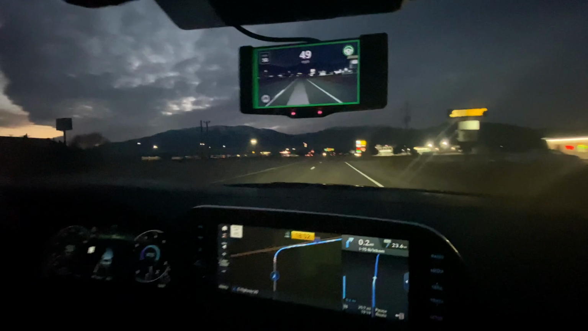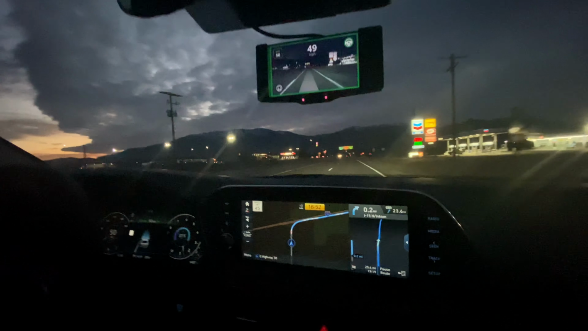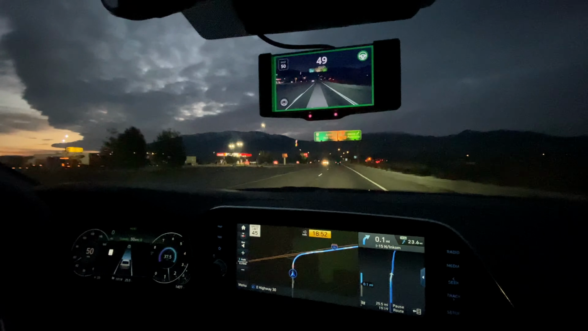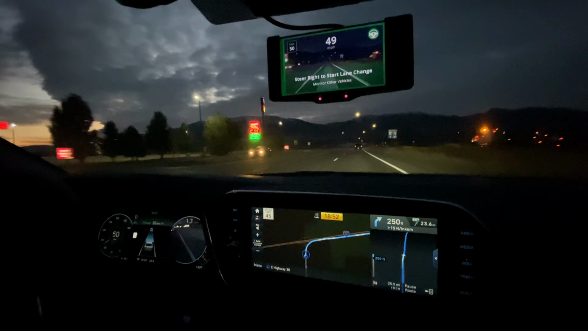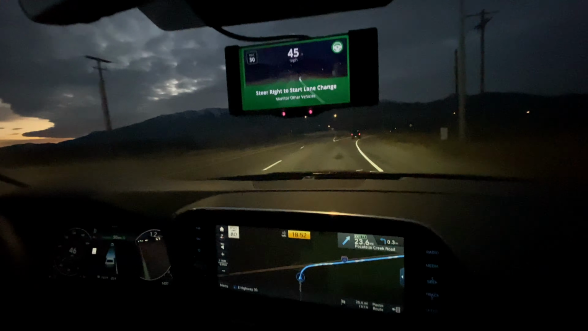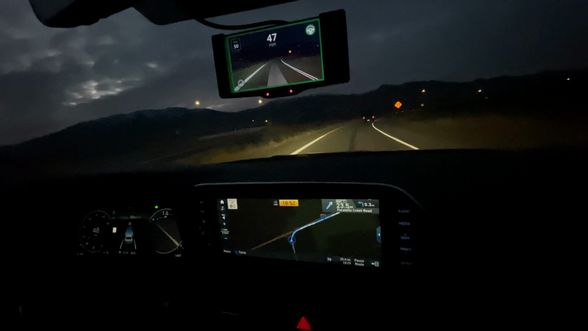In a quarter mile, turn slight right onto I-15 North. See, is it there yet? No, wait a minute. Oh, there it is. All right. Let's see what it does here. Oh, it did it. I didn't even touch it. That is awesome.